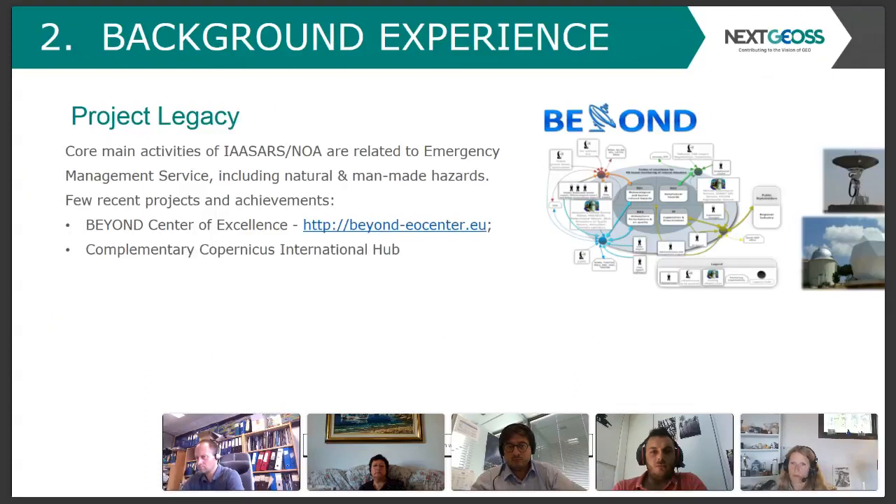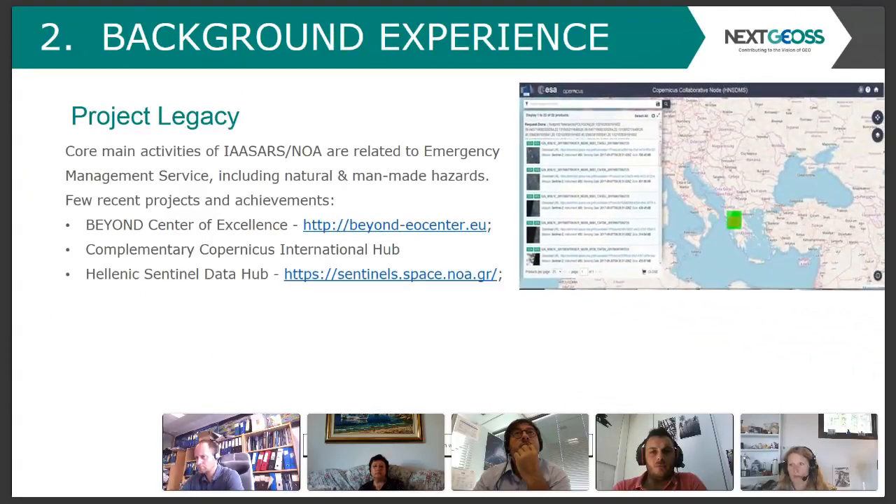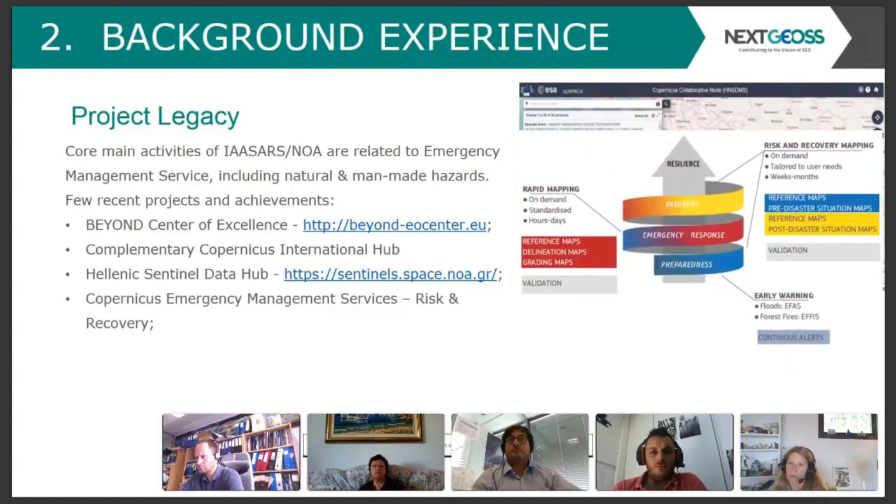We are also operating one of the European Space Agency nodes for the distribution of Copernicus Sentinel satellite imagery to specific international users such as NASA, and this is the international hub for those of you that are familiar with that. We are also hosting the Hellenic Sentinel Data Hub for the distribution of Sentinel products to all users with a regional focus in Southeast Europe. We're also participating in the Copernicus Emergency Management Services, specifically the risk and recovery part. And very recently, we've been awarded the EFFIS contract as well.